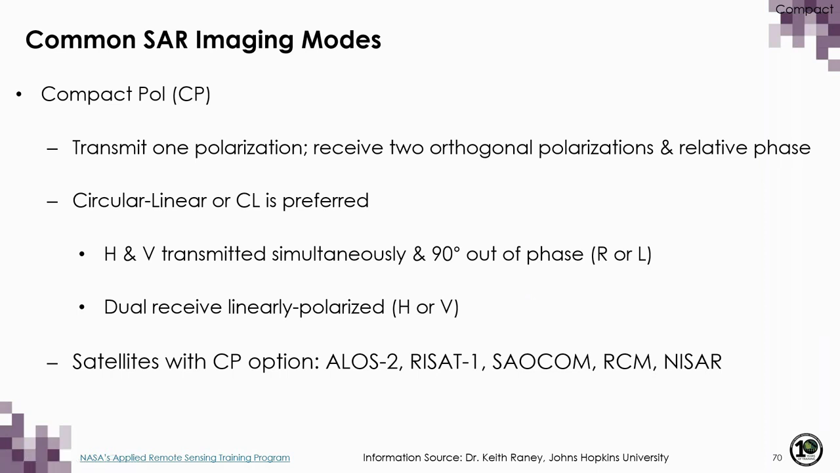An alternative to fully polarimetric or quad-pol radar is something called compact pol, which is when one polarization is transmitted and 2 orthogonal polarizations and their relative phase are received. Really the main benefit is that these systems operate at half the pulse repetition frequency of fully polarimetric radars, which allows them to acquire images over very large swaths.